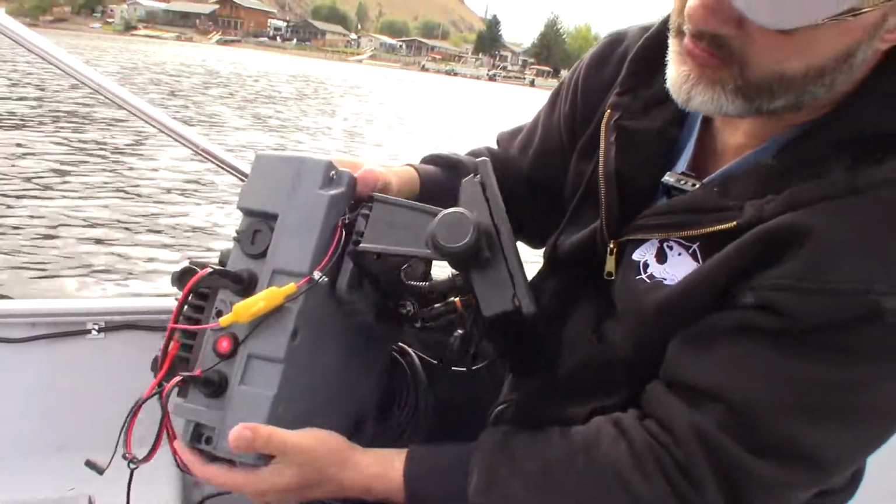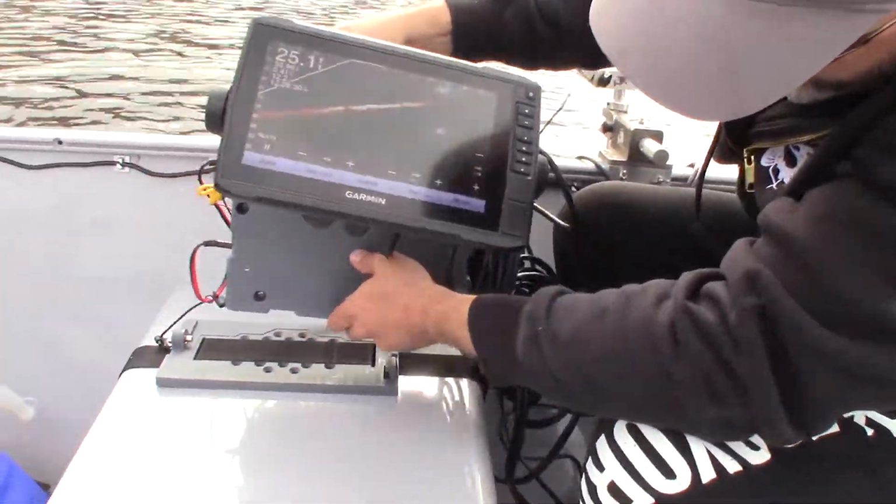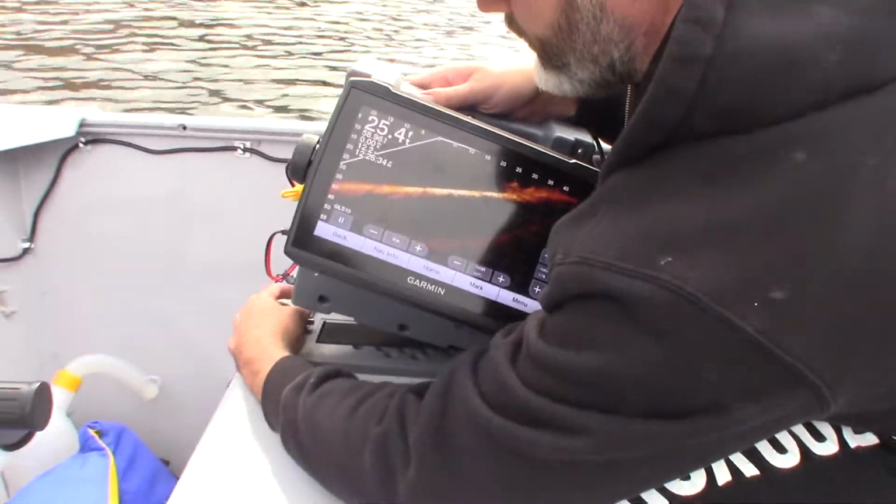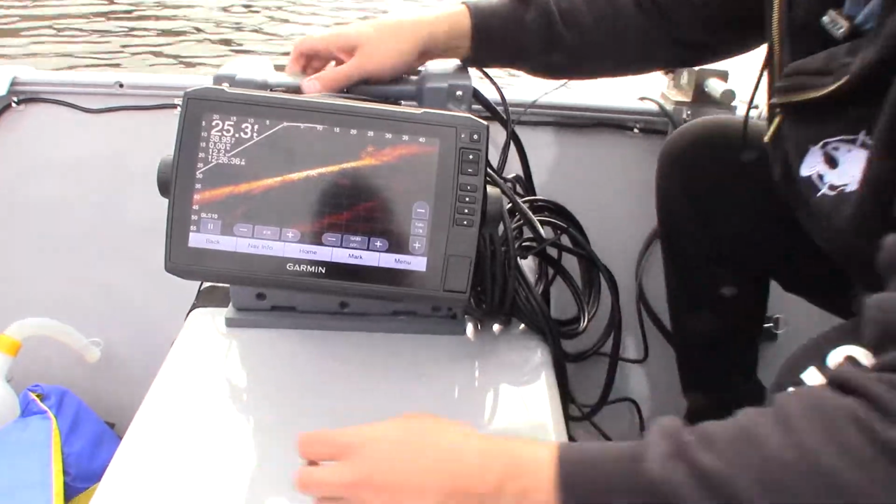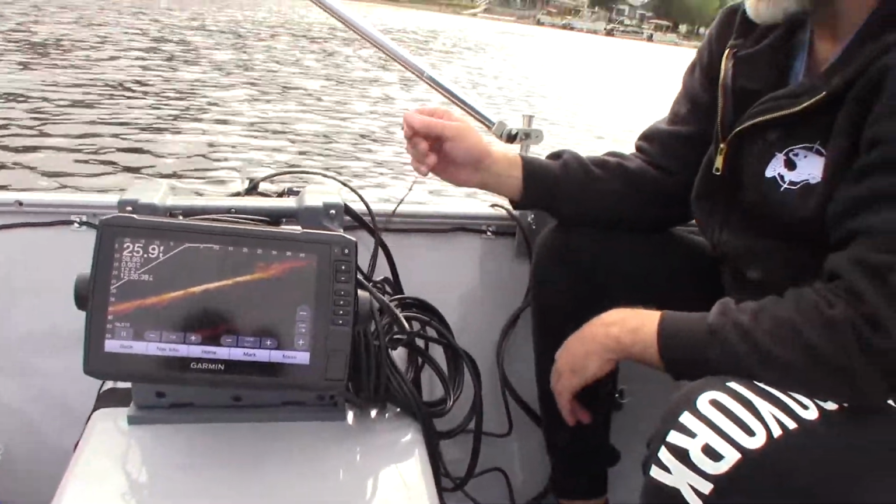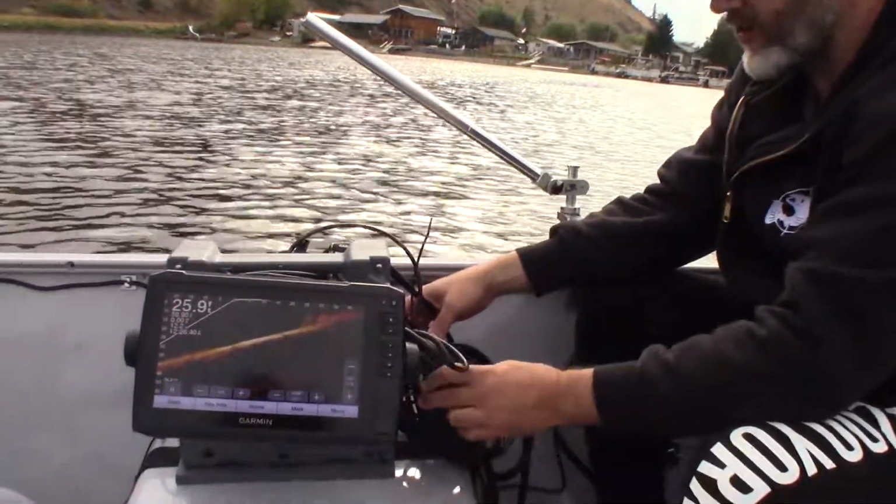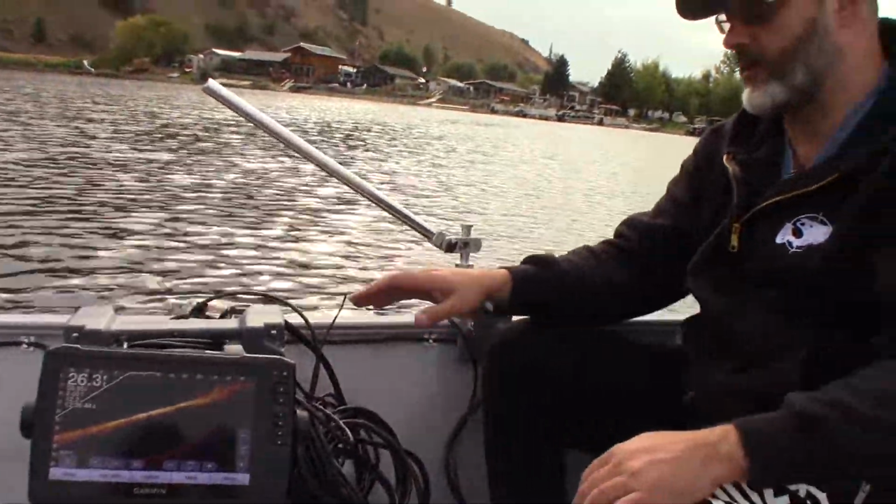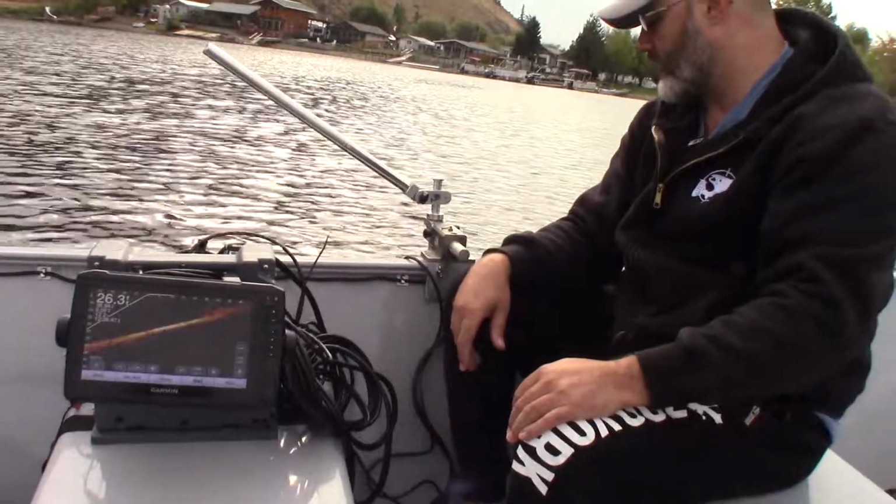There's enough power in this to run the system for a good long day out on the water fishing. We'll lock that guy back in. All the screws and the hardware that you need, we include with the kit. There are cable tie-off slots, so I've tied all the cables right to the battery box or power center here. So everything is super portable, super awesome for your Garmin Livescope system.